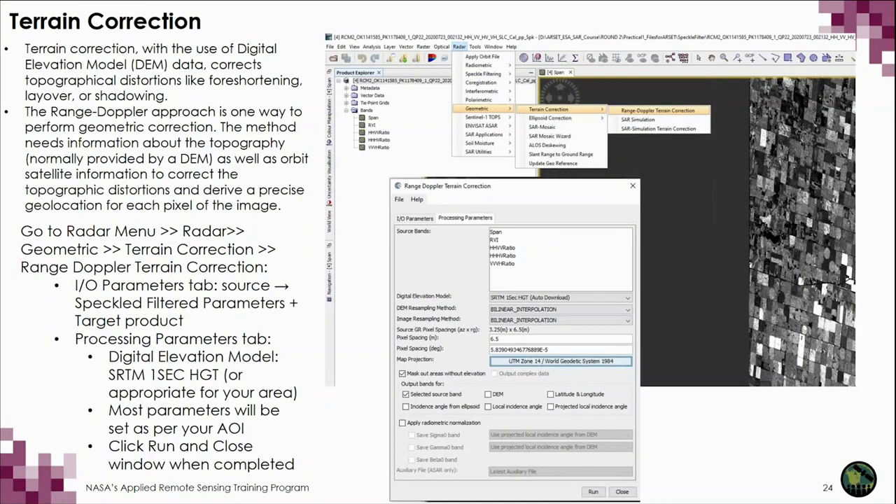Terrain correction with the use of a digital elevation model, or DEM data, corrects the topographical distortions like foreshortening, layover, or shadowing. The range Doppler approach is one way to perform a geometric correction or terrain correction. This method needs information about the topography, as provided by a DEM, as well as the satellite orbit information to correct the topographic distortions and derive a precise geolocation for each pixel of the image.